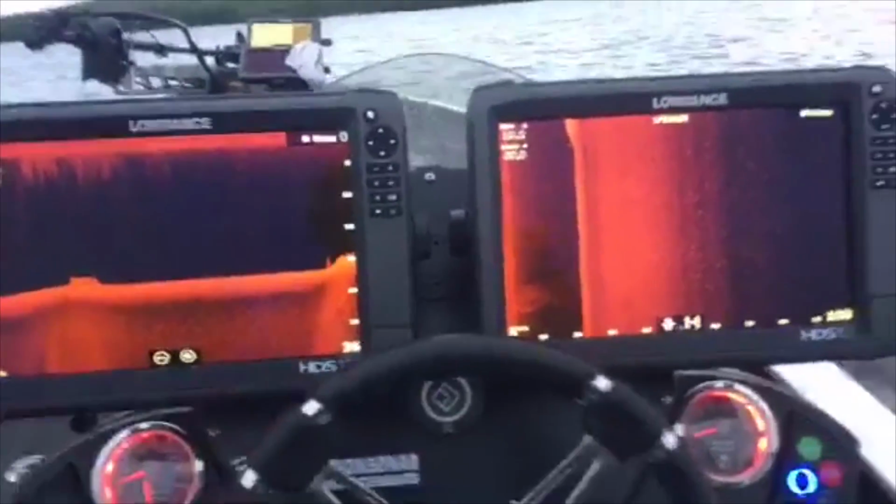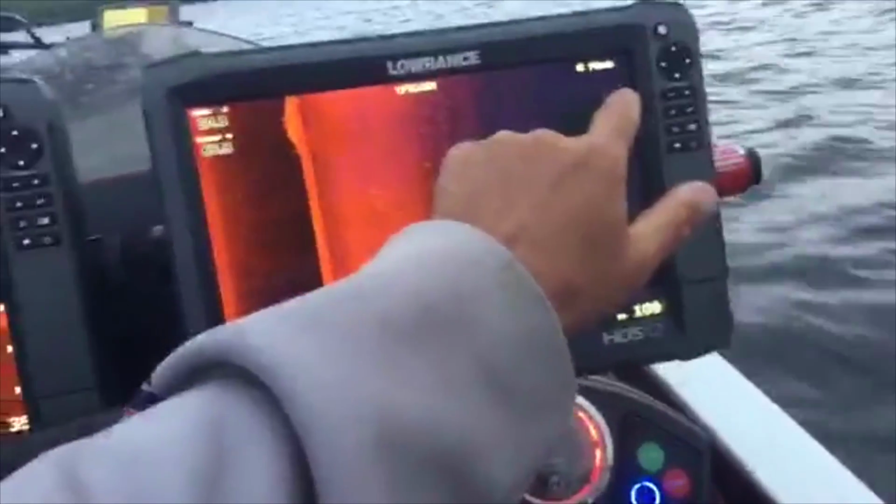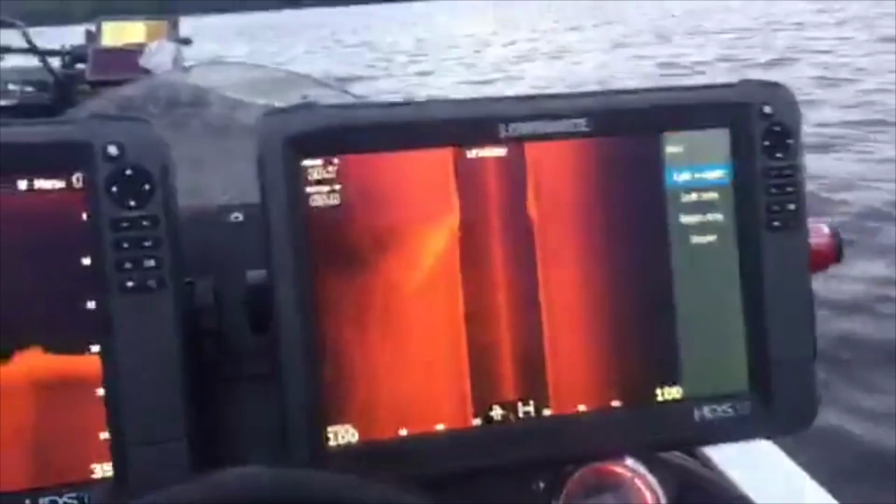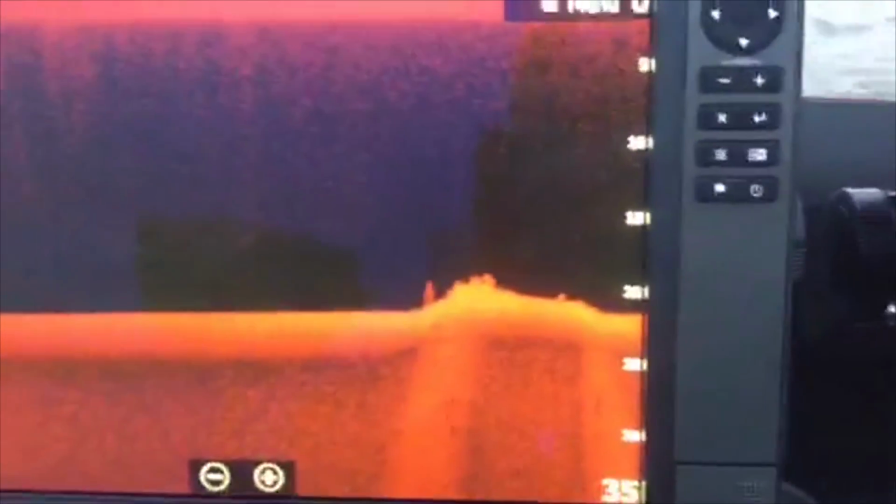Oh, we're coming up on a hump here. This is a little freaky with one side scan and the other down scan. So what we'll do is switch this view to both. There we go. Oh, look at that nice gravel hump. Beautiful gravel hump out here in deep water. That's what it's looking like on the down scan.